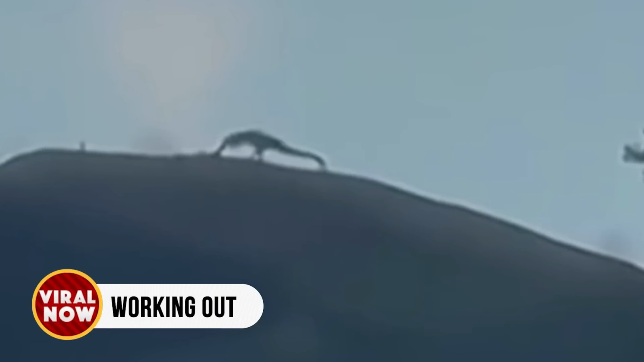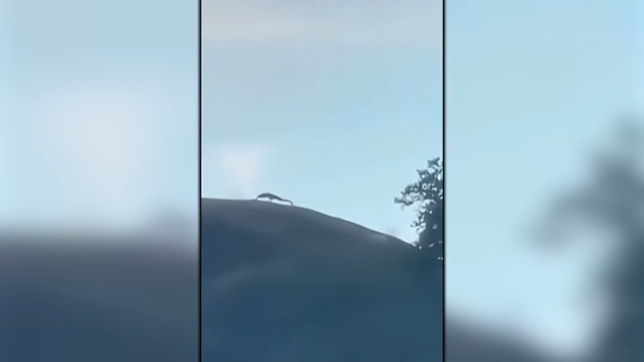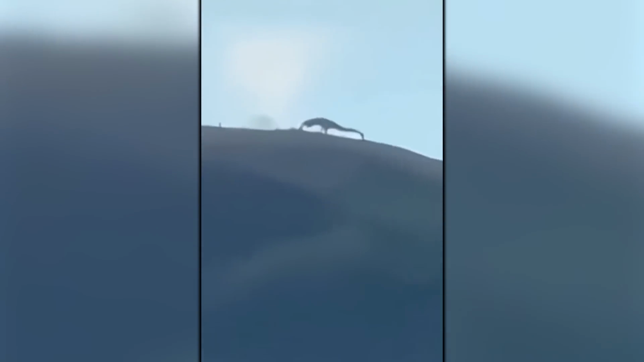Working out. In a bizarre and unsettling video, a slender giant was spotted doing push-ups at the top of a mountain. The creature's movements were deliberate, almost as if it were preparing for something significant. While the footage is hard to verify, the sheer size and unnatural appearance of the giant left viewers both fascinated and uneasy. The comments on the video ranged from humorous to downright chilling, with many speculating about the creature's intentions.